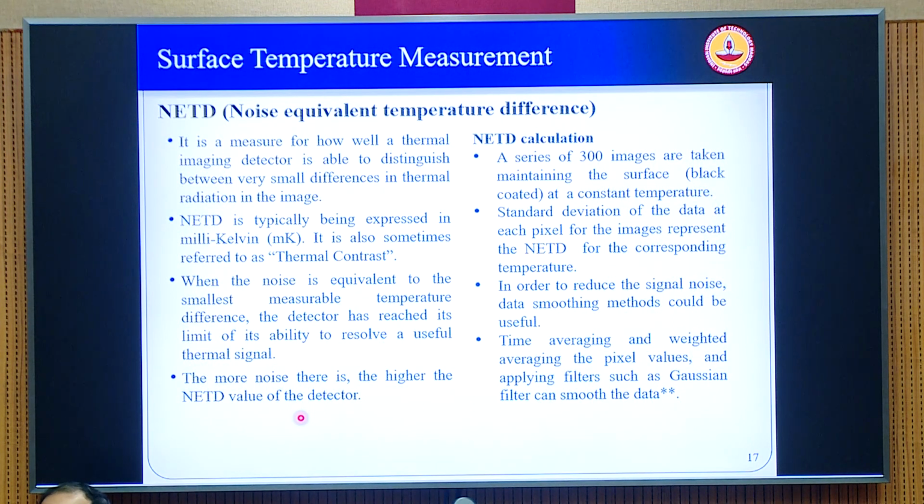Okay, so that means with a 30 millikelvin difference you can identify two objects. Otherwise they will all look identical. But if there is a 30 millikelvin difference, you will be able to see the silhouette of this object from the surroundings. But this is too good. Actually, sometimes it's too good to be true. When you test it for yourself, you will understand that these numbers are only the best numbers that you can get at very ideal conditions.